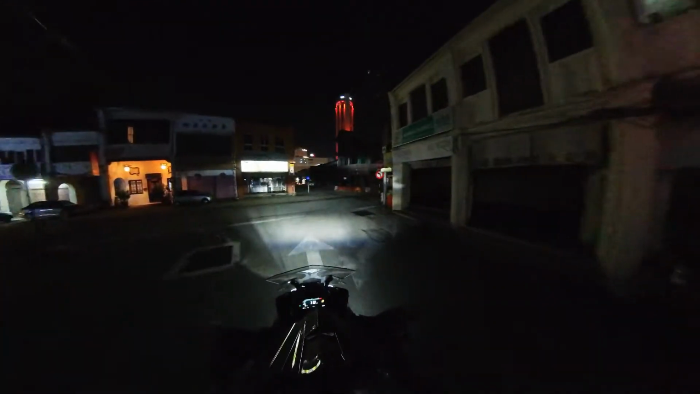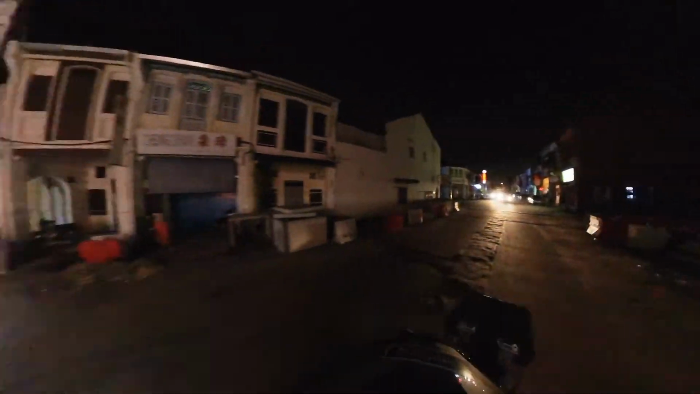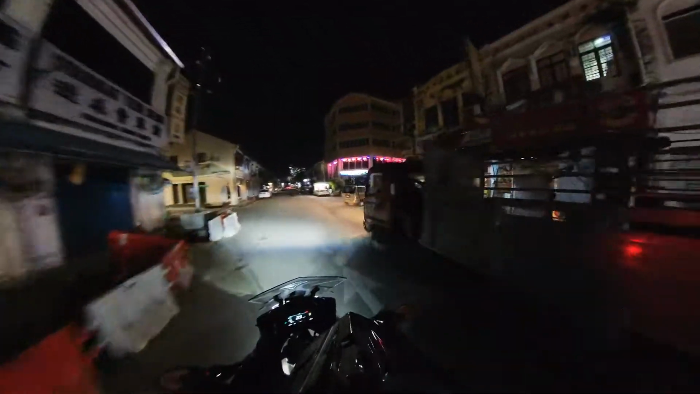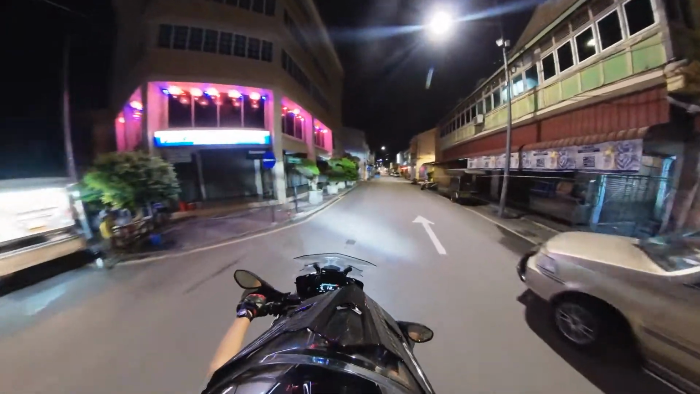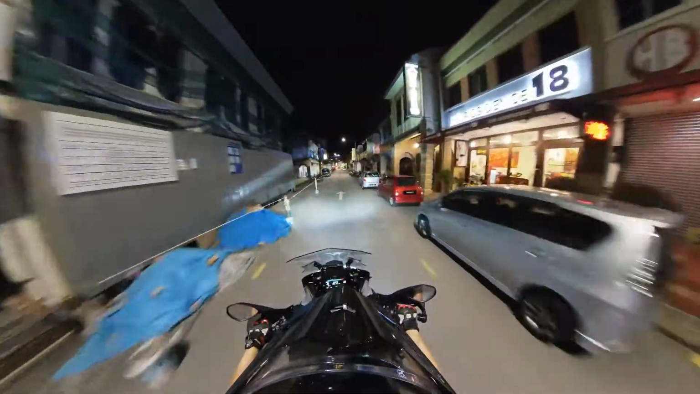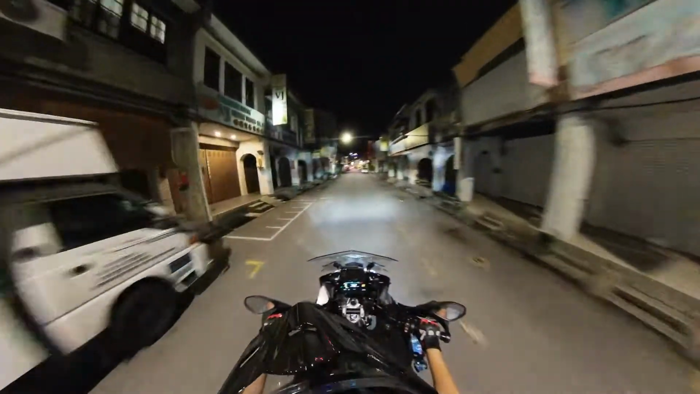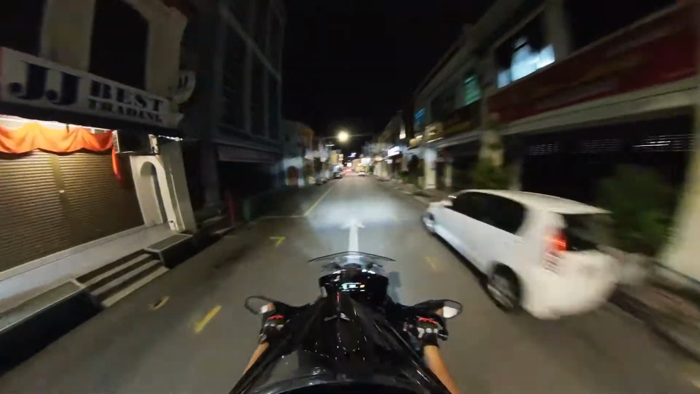Nice and cool evening as usual. No rain, which is great. Sometimes it's fun just to take an easy ride along the streets and discover stuff. That looked like a hospice care on the left that I passed.